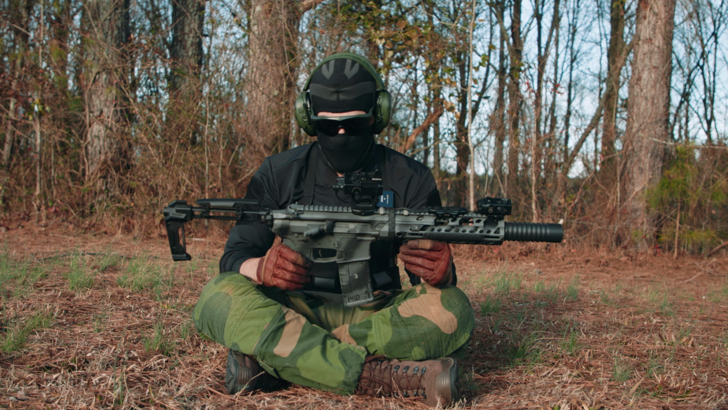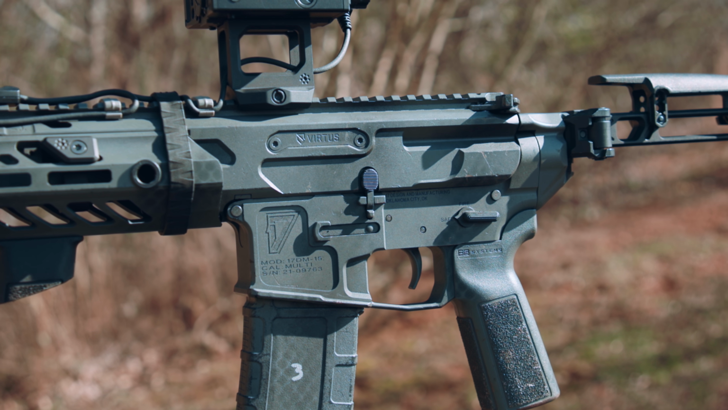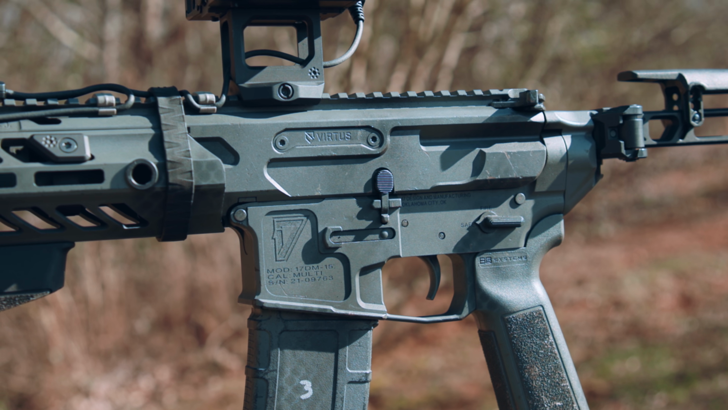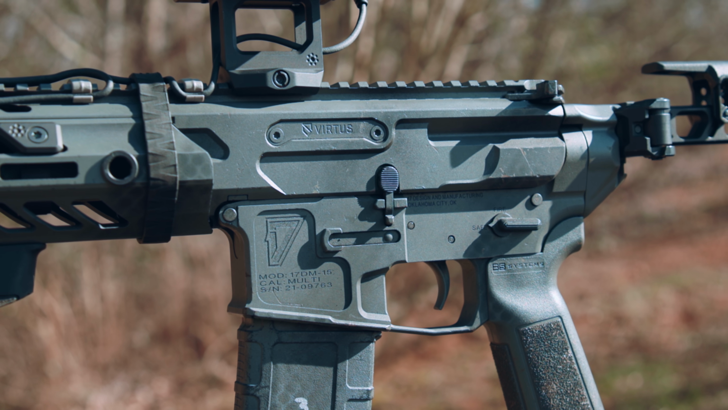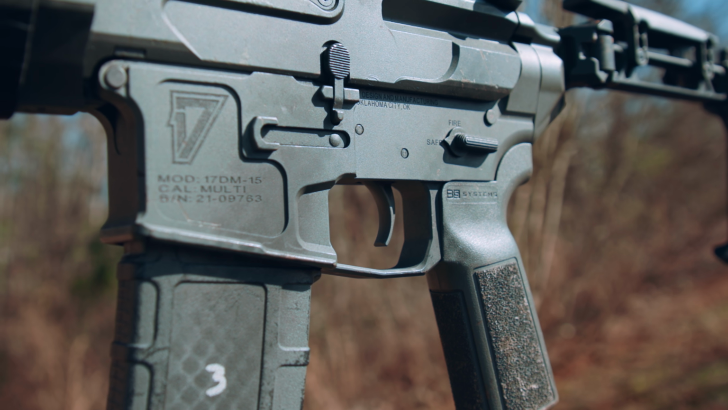Going back further, this is a 17 Designs lower. So this is not a full SIG MCX Virtus. This is just a conversion. So it's got a normal AR lower on it. Just a normal trigger, no FRT or anything. Back here, we got the Strike Industries single side folding brace. B5 Systems grip here, I like the B5 Systems stuff, like the grip on there.